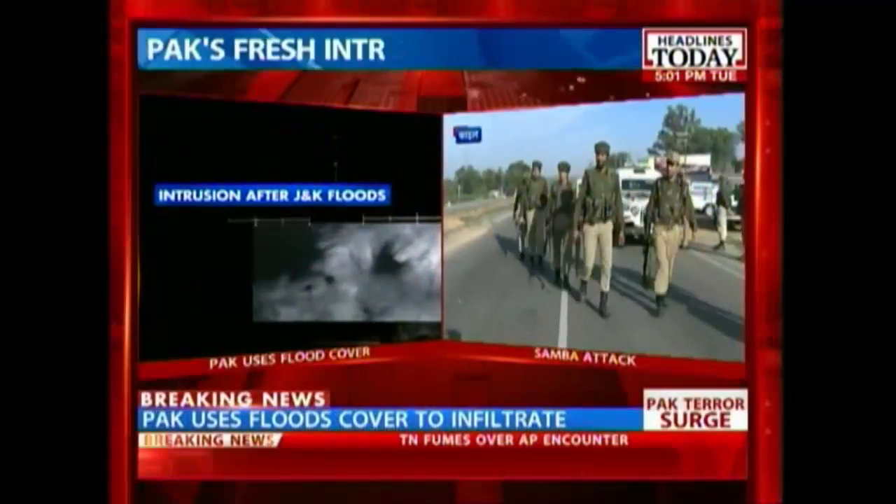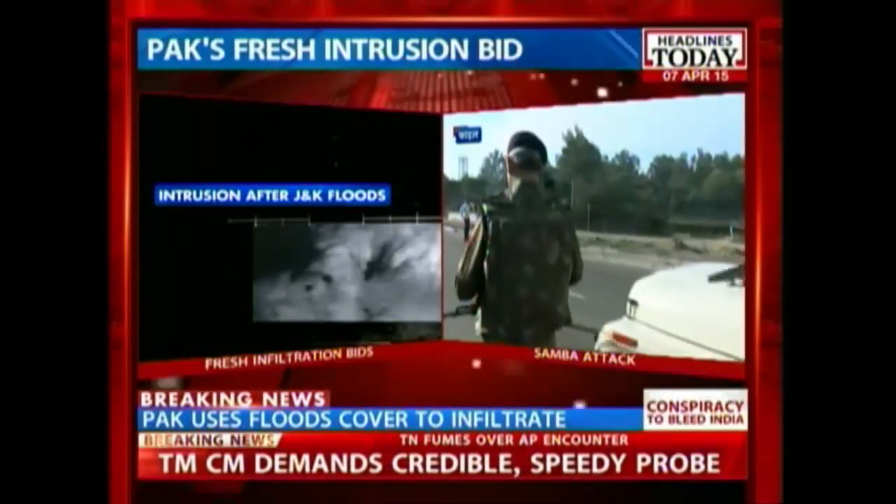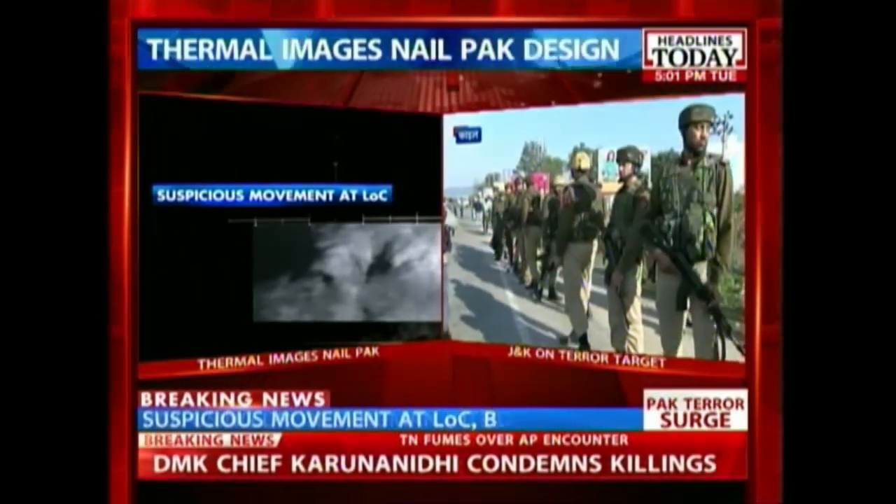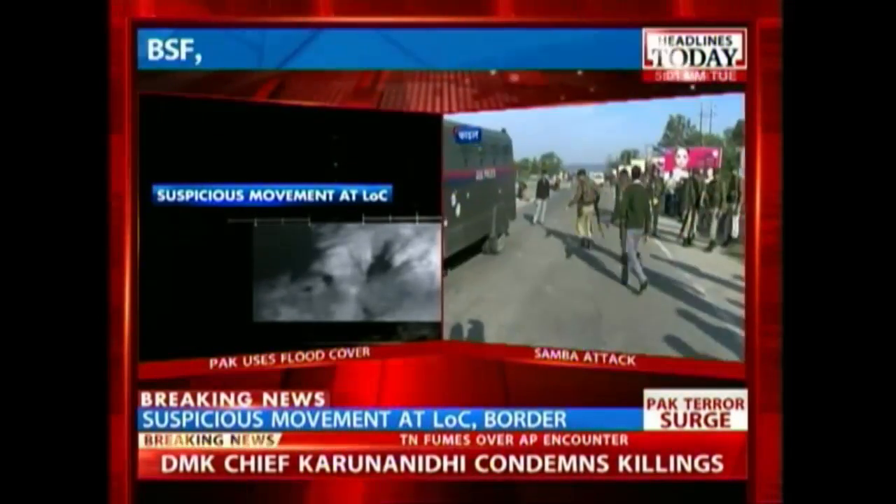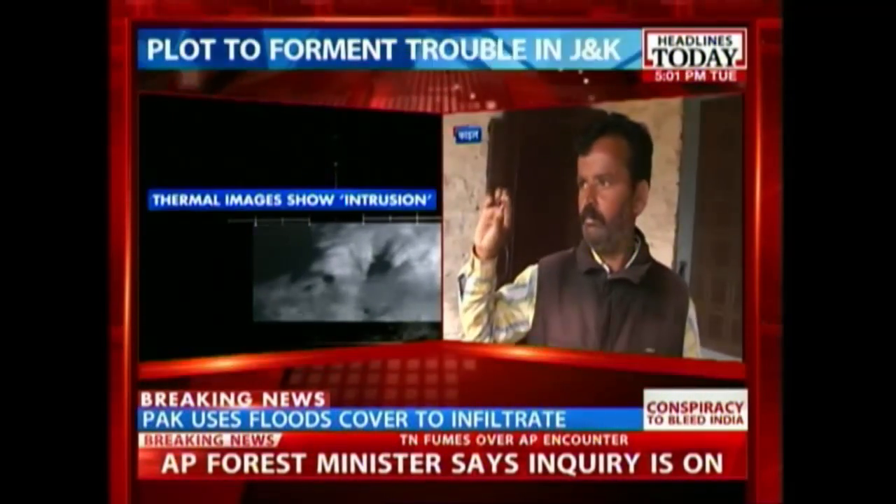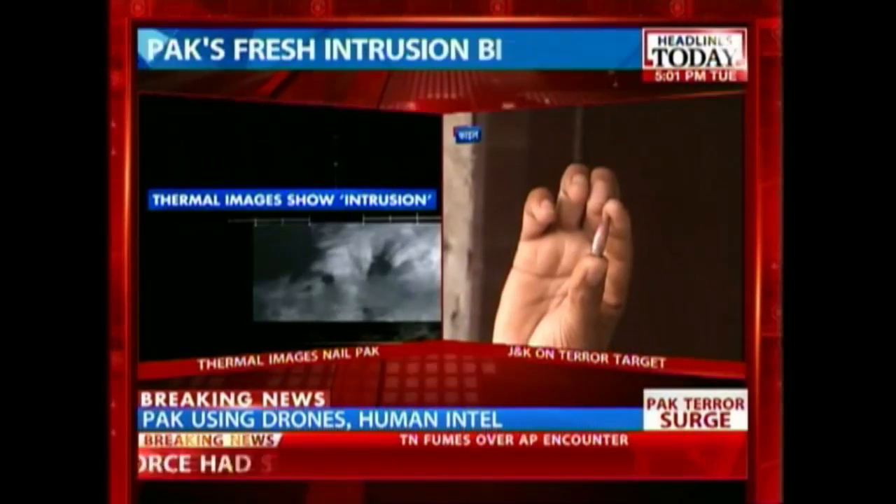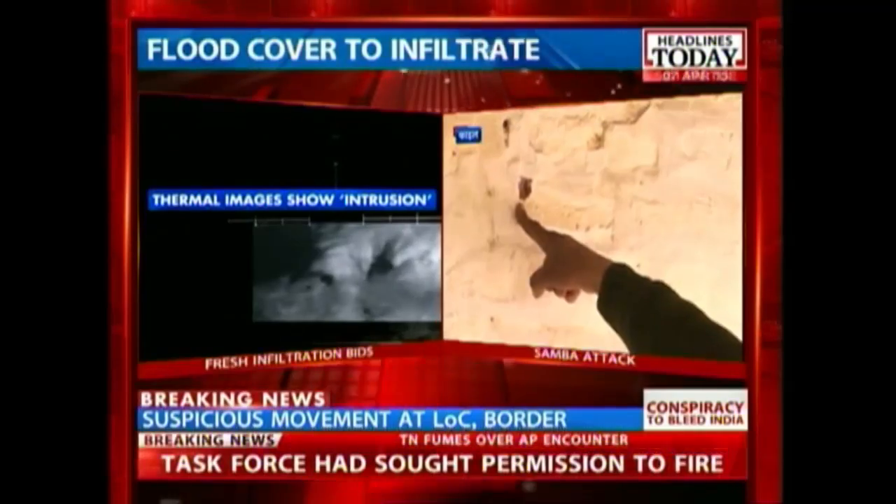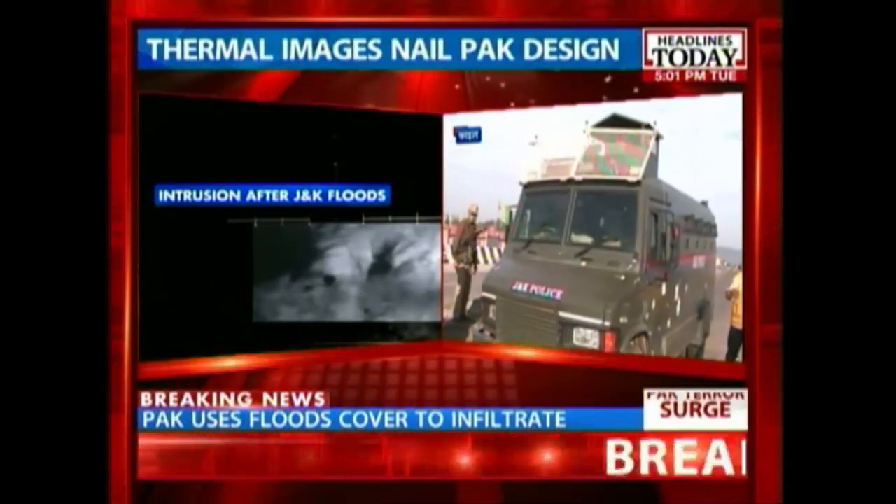The strategy being adopted by Pakistan is to increase terror strikes in Jammu and Kashmir, like the recent Samba and Kathua attacks. The strategy adopted by Pakistan is to facilitate terrorist strikes in the Jammu sector to keep the Kashmir and Jammu sector hot, to retaliate to BSF's purposeful retaliation, to also strike as BJP now has a stronghold in this region.